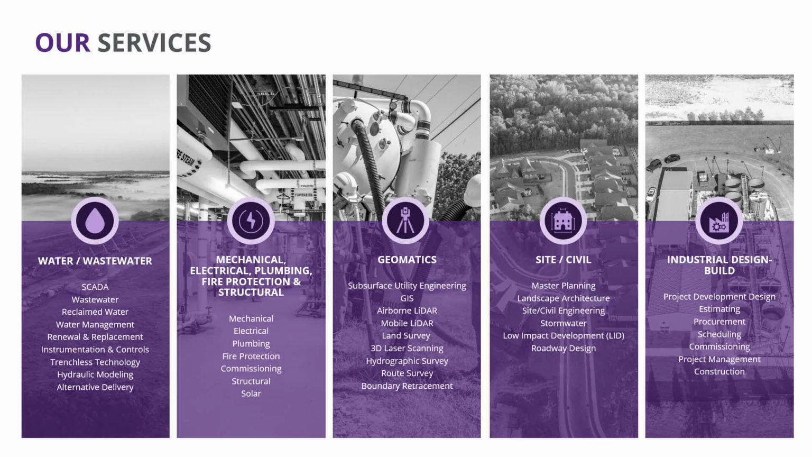From a services perspective, we offer a broad range of services. From a geomatics perspective, we focus on quality-based professional services for traditional boots-on-the-ground surveying, acquisition and processing for aerial, mobile, and terrestrial LiDAR and imagery, GIS services, hydrographic surveying, as well as subsurface utility engineering levels A through D.